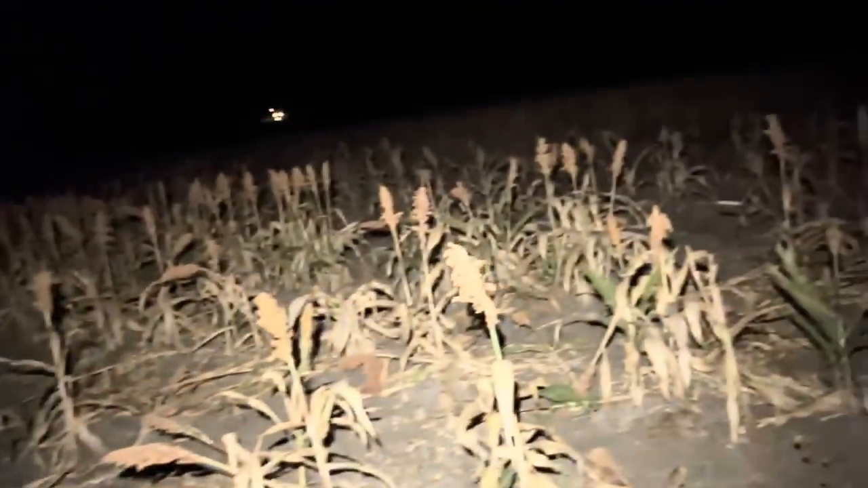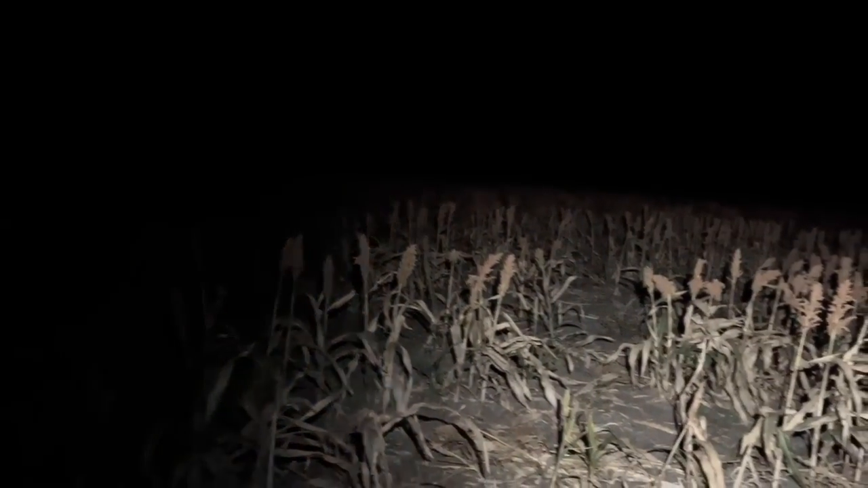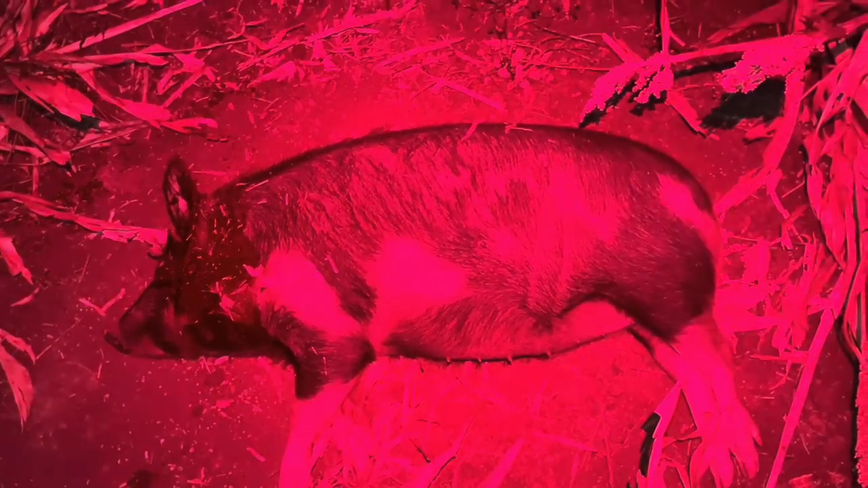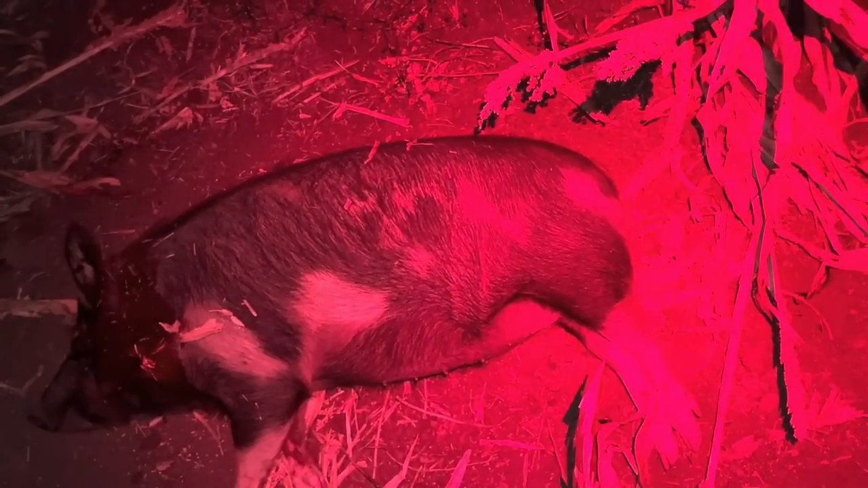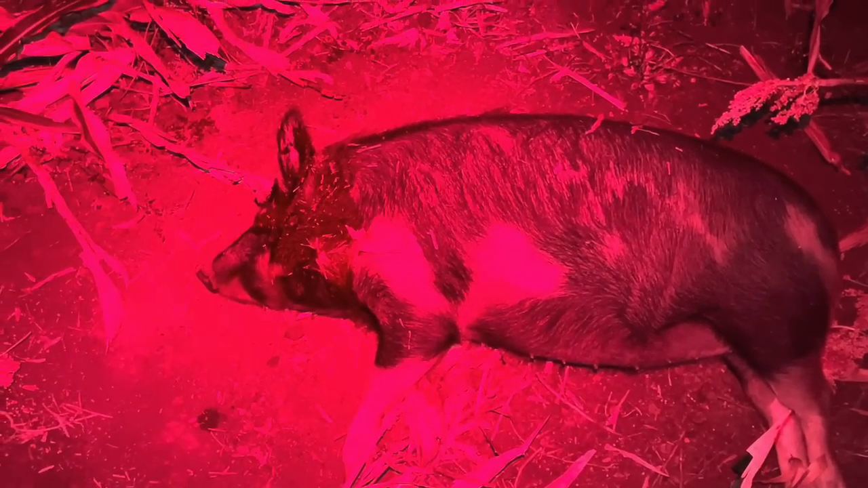So I'll go for a bit of a walk around and see what I can find. The rest of them, I did hit another one out that way as the other mob kept going up the fence, but they're a fair way off. Here's this pig I just shot. Although it was actually the first one I shot, and I forgot to hit record when I first started shooting. I only remembered after I started shooting. So anyway, she dropped where she was. There was a big mob in here, but you can see the damage they've been doing in here. They're just flattening all the sorghum out and eating the head.